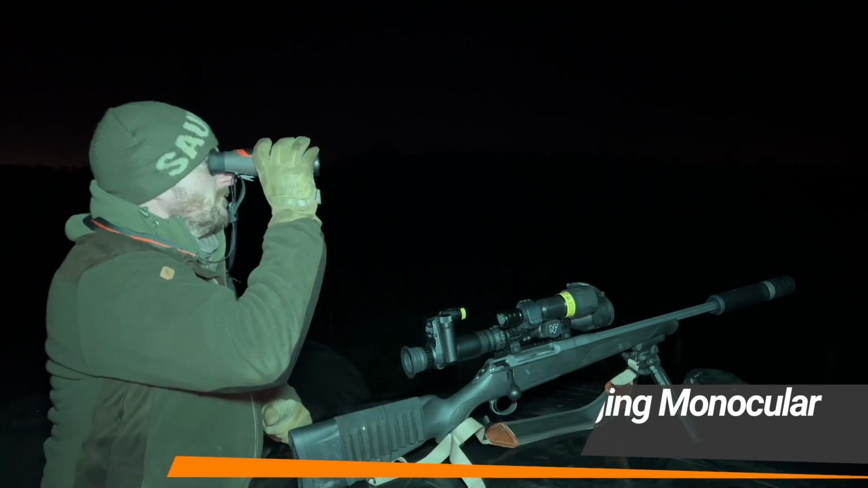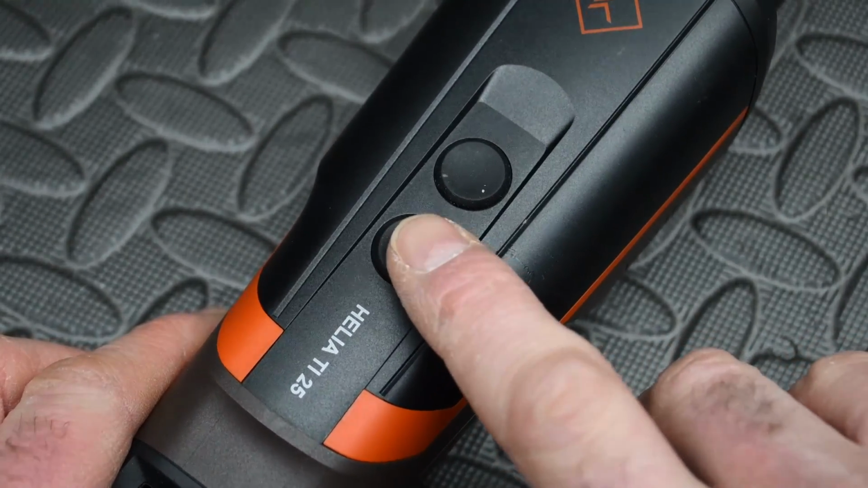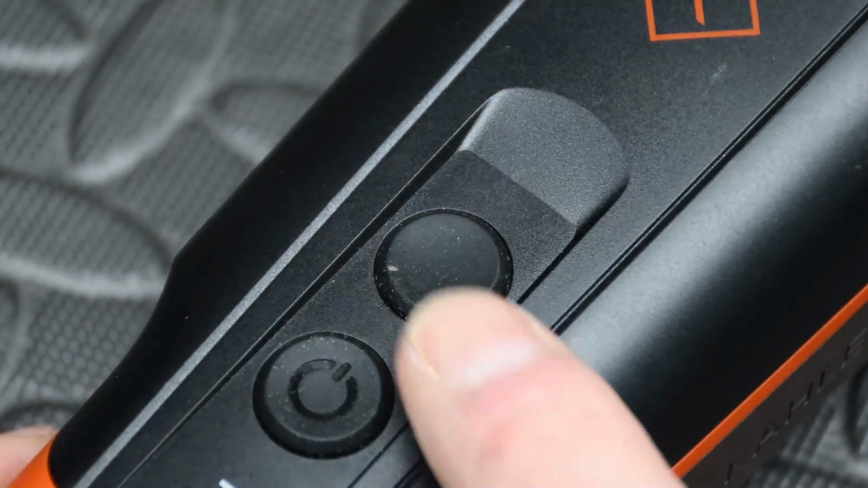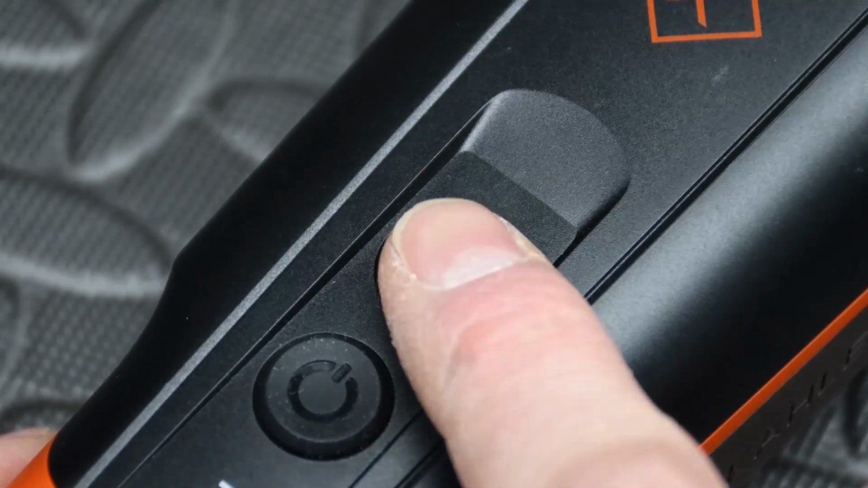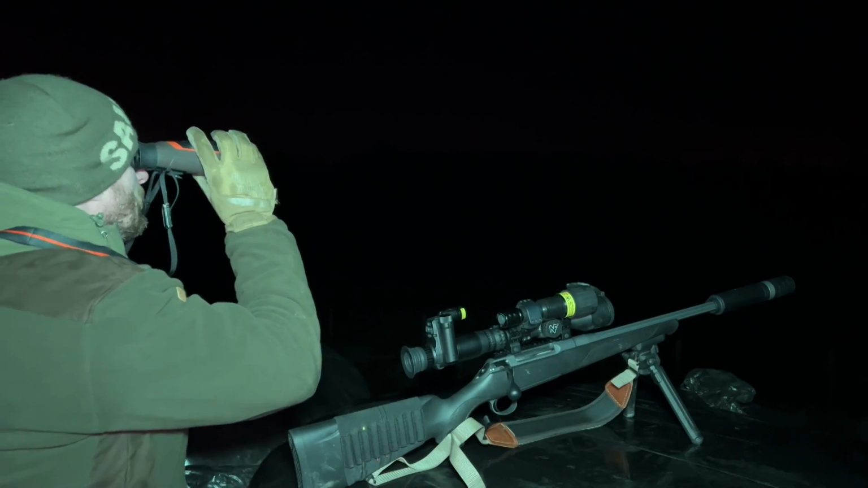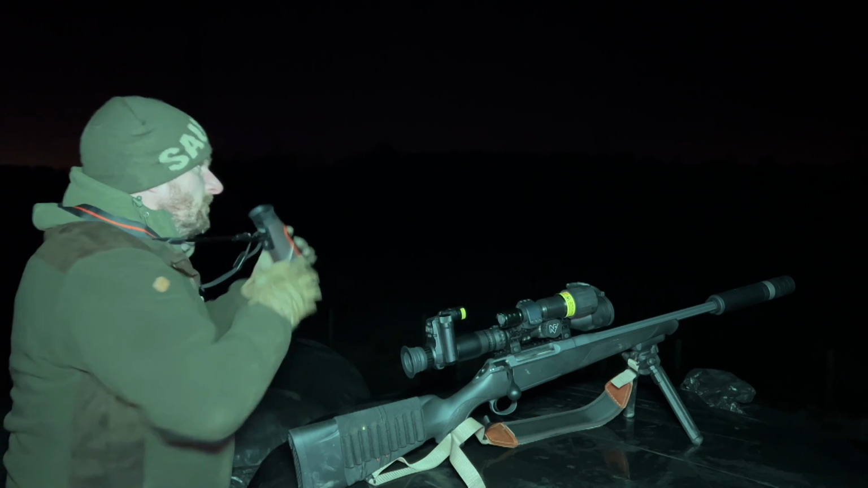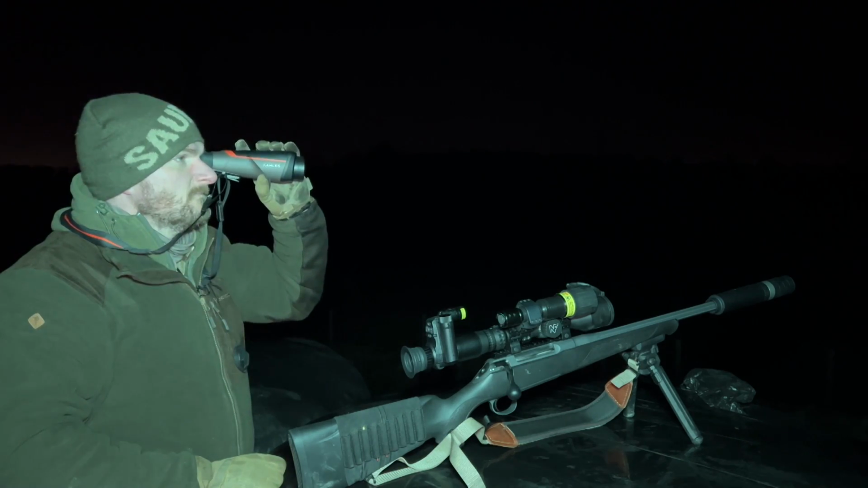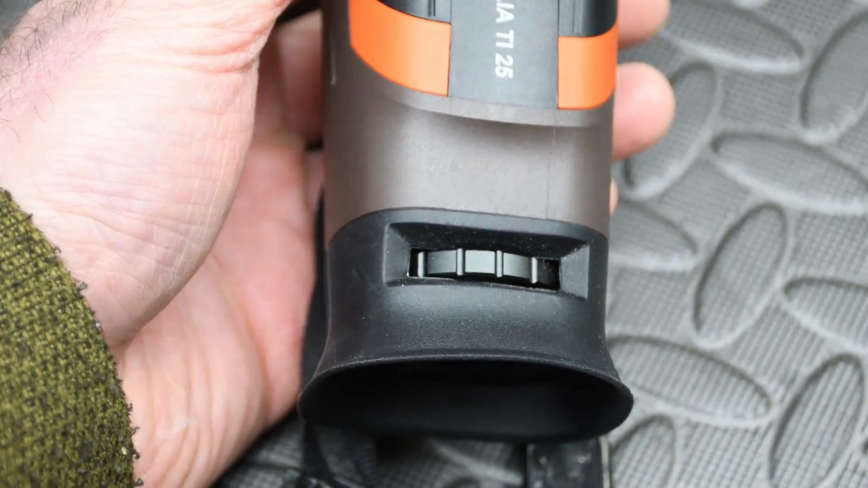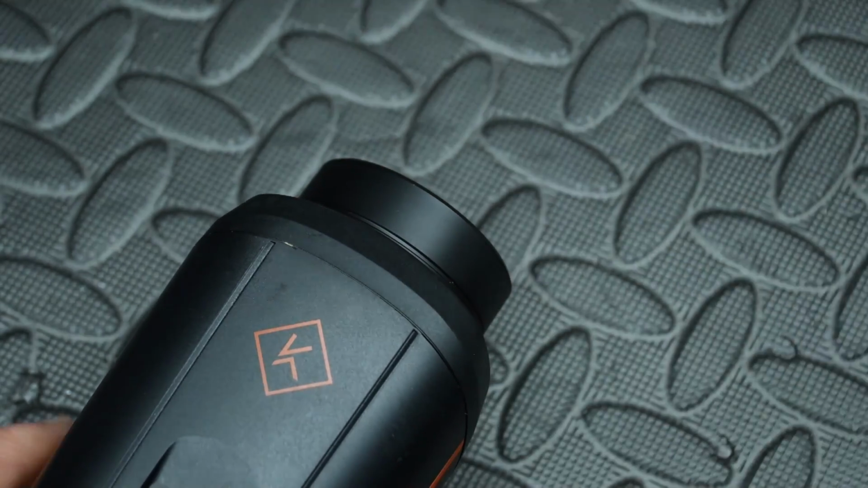Twin buttons offer simple operation. The rear controls on-off as well as the 3 colour palettes: white hot, black hot or red hot. The front button controls digital zoom of 1, 2 or 4 times the standard 1.7 times optical magnification. The shutter for screen refresh can be automated, and the screen itself will turn on and off automatically depending on position to save battery life. Internal screen focus is controlled with a recessed wheel on the rubber eye cup. Front objective collar controls image focus depending on quarry distance.